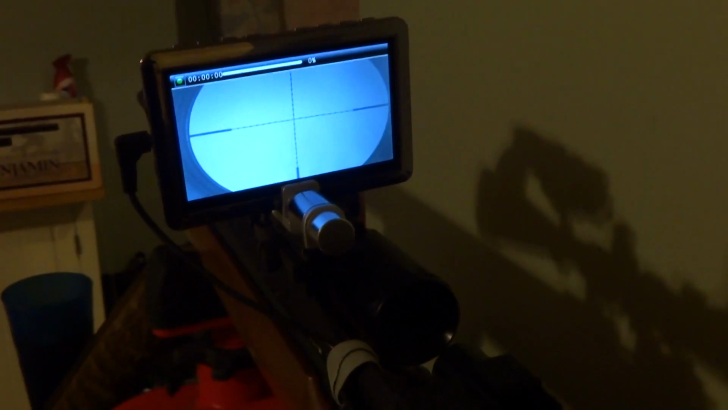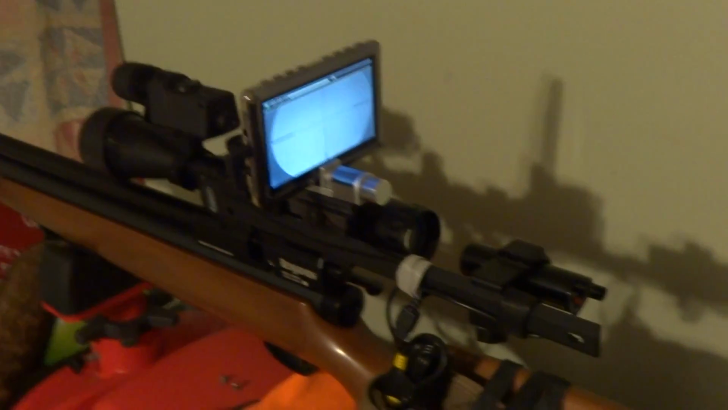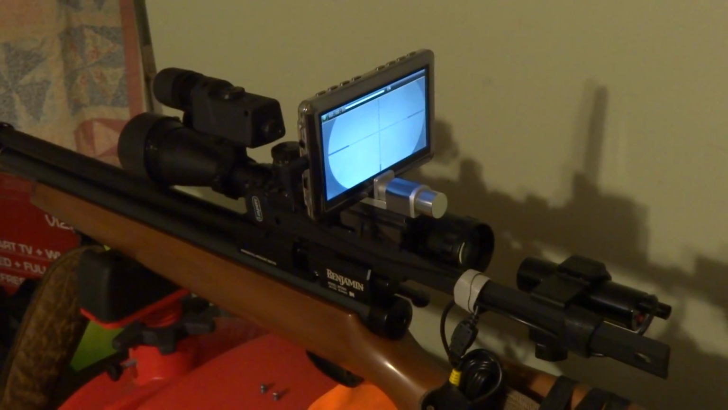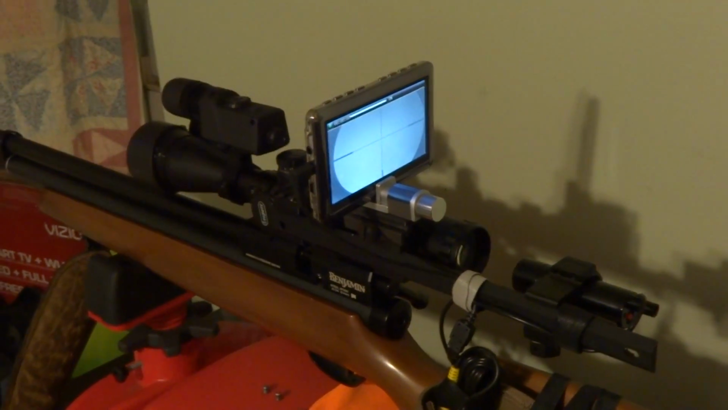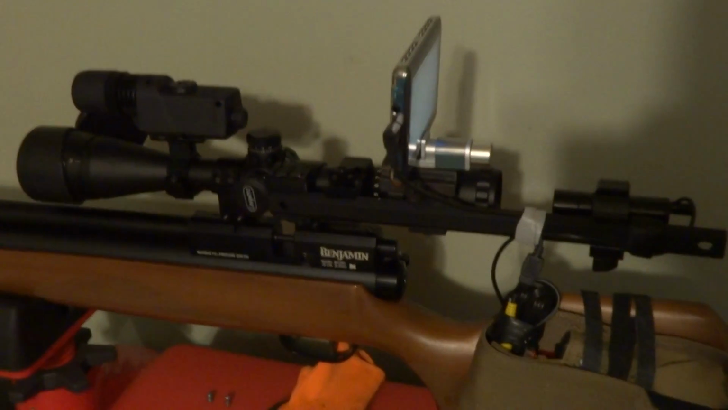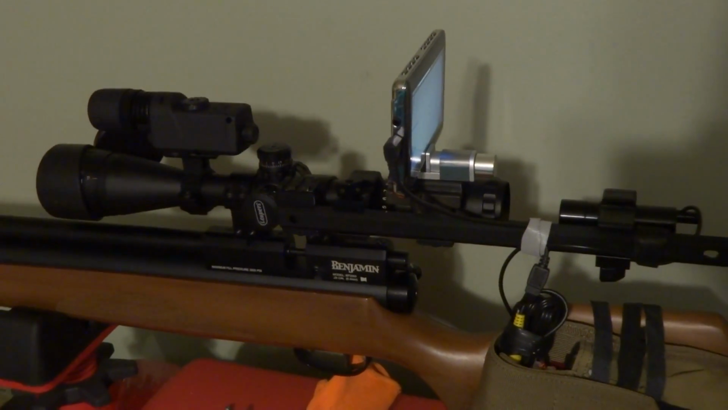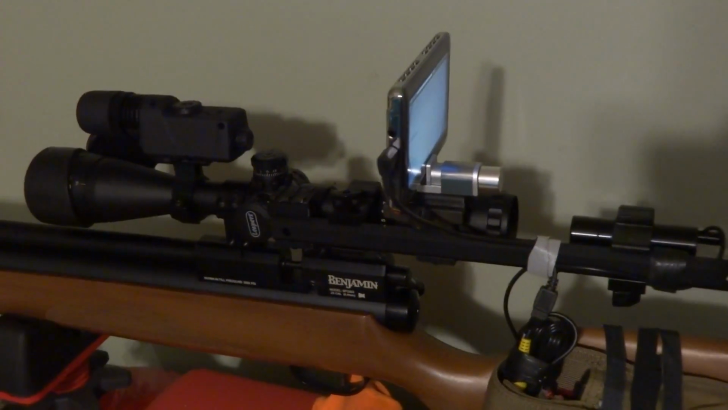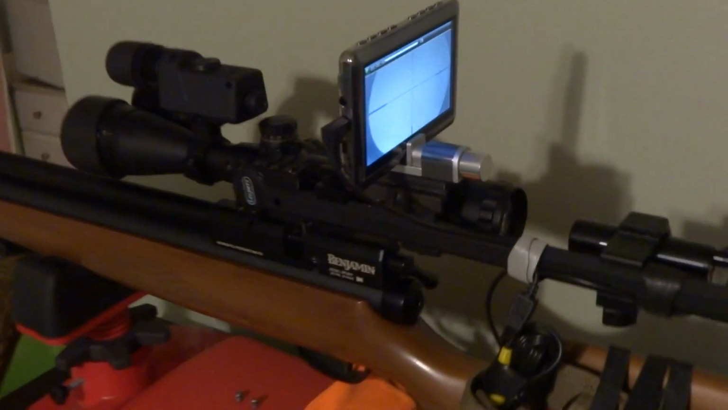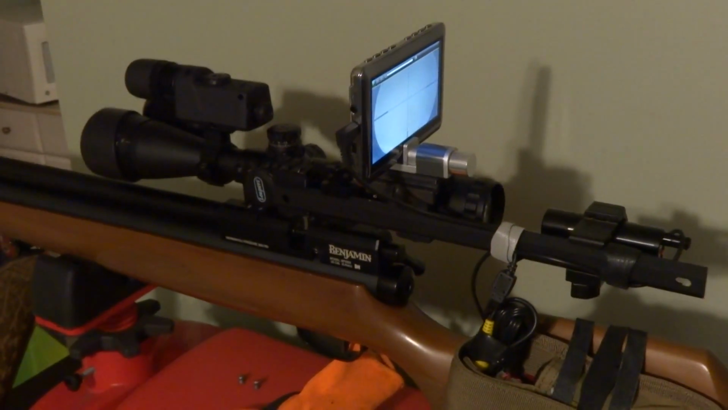If you're looking to buy this kit, you want it. I got all this info from Rolaids Bench on YouTube, spelled just like the Rolaids gas medicine or stomach medicine. The guy's name is Roland. You can go and ask him anything you want, but in his description on his 1.0 night vision kit, he's got the price breakdowns, the links. He's got everything you need to get this going.